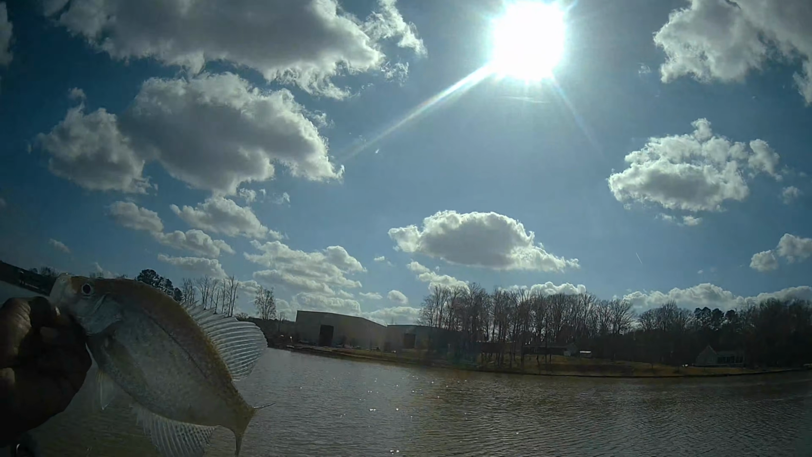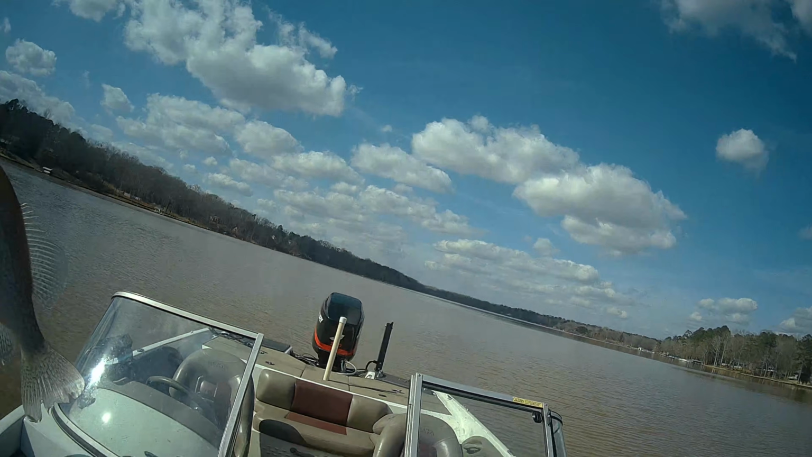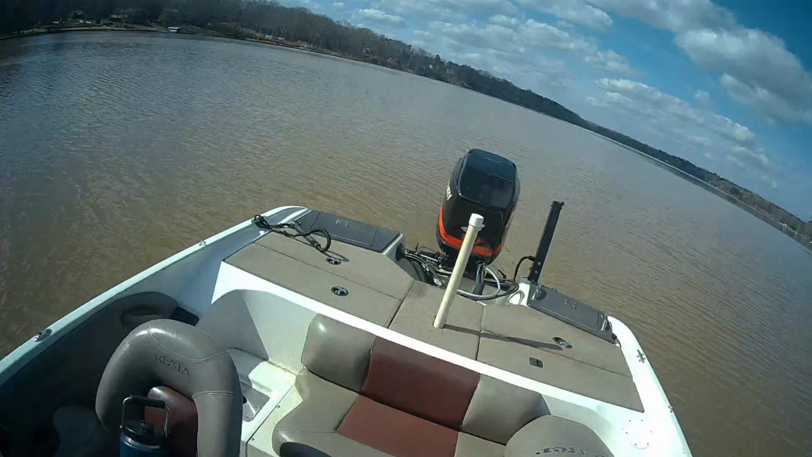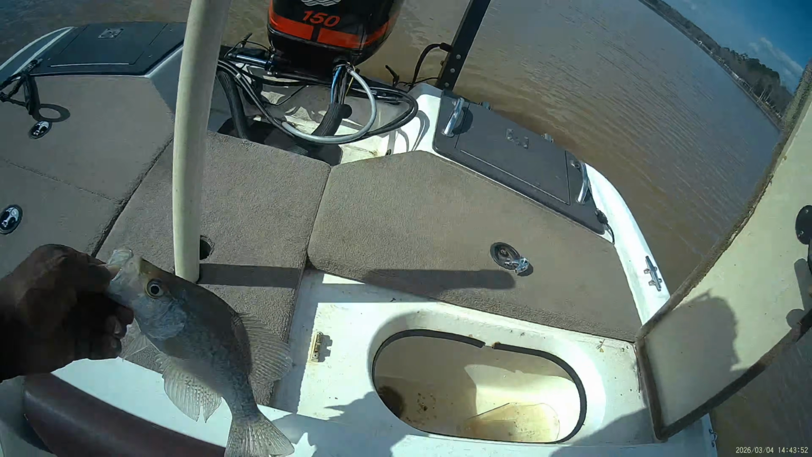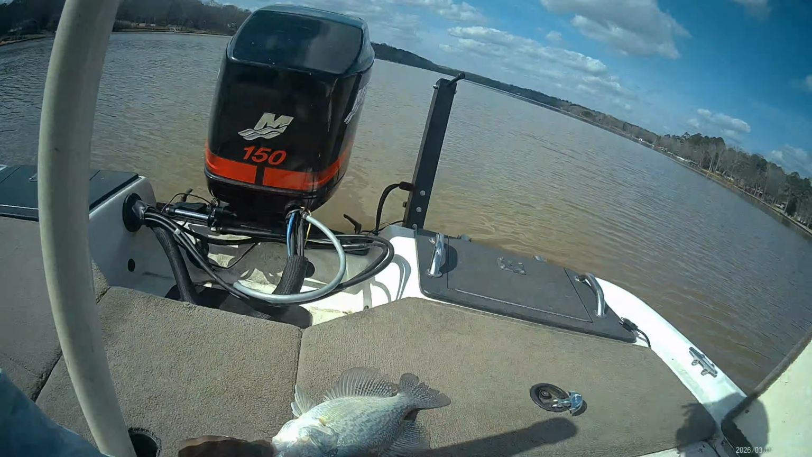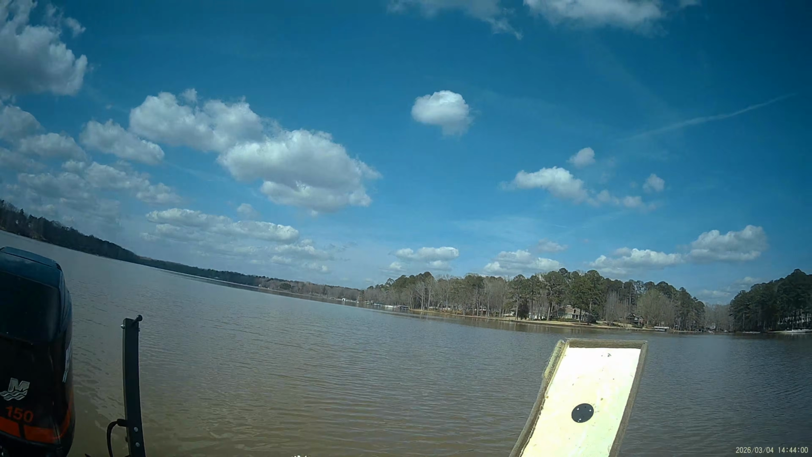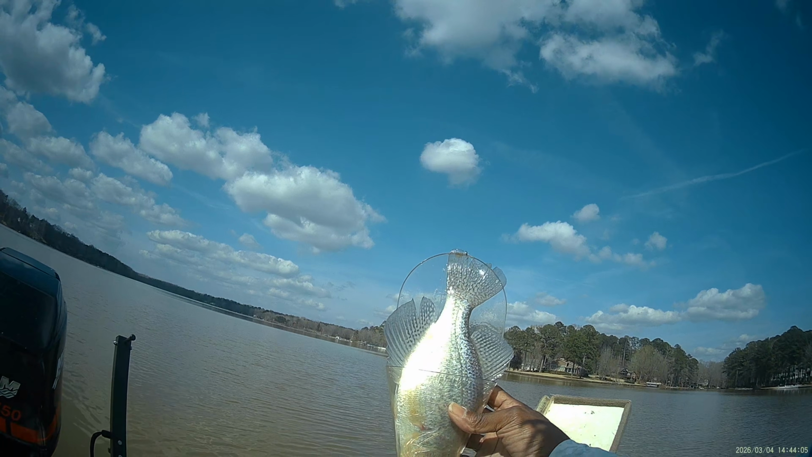She might be 12 inches. Let's check her out. I think she's 12. Yep. She's 12. That qualifies as a big Shirley. That's a 12-incher.